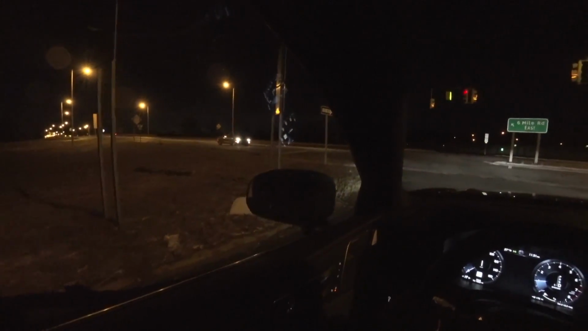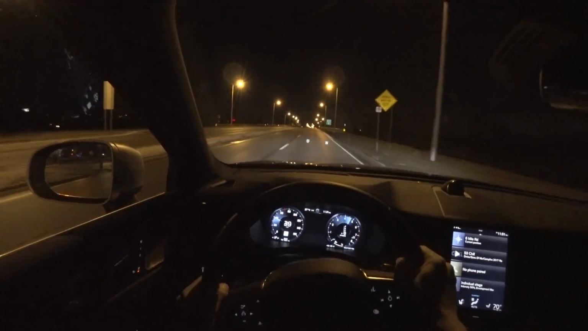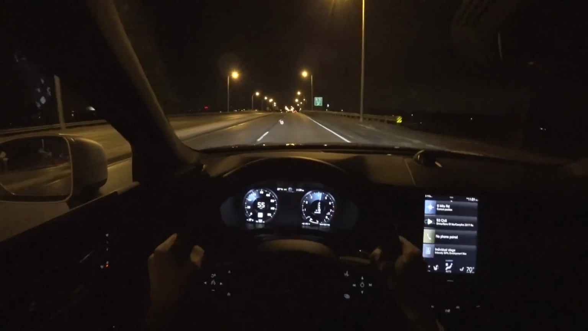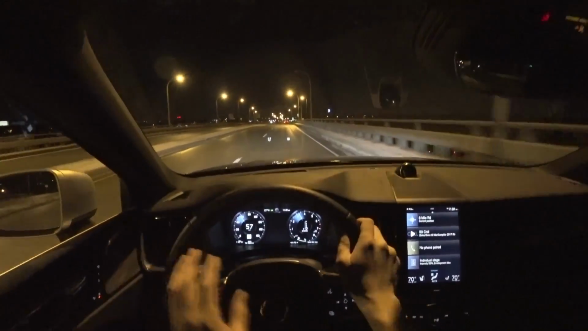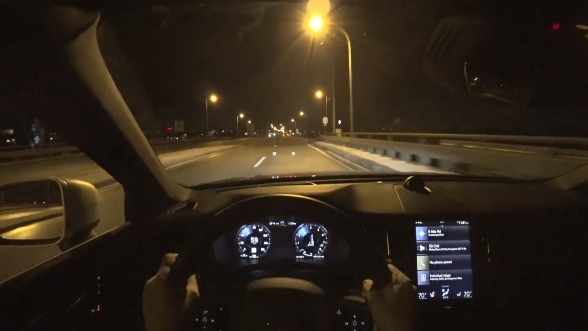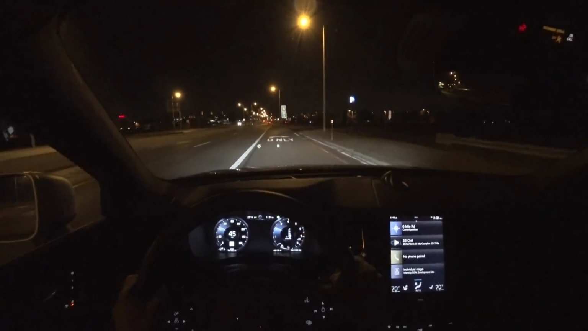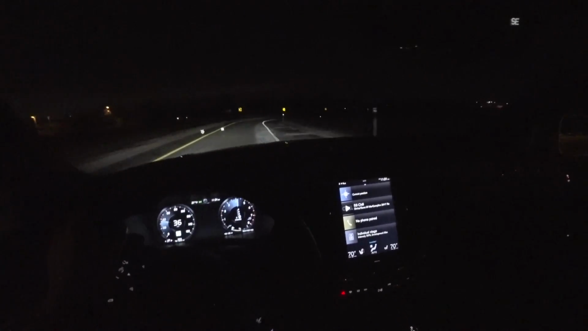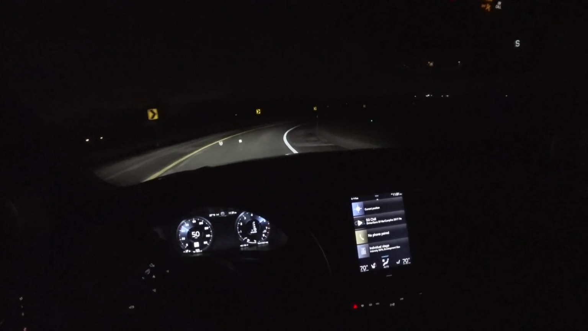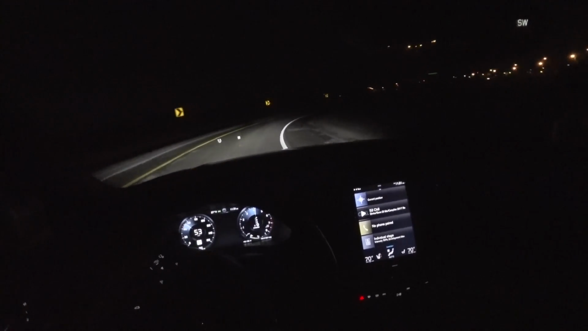Dynamic mode turns off stop-start, which is always nice. It's very confidence inspiring around the corners. It just grips. Of course, we are in winter tires today. This just gets the job done.